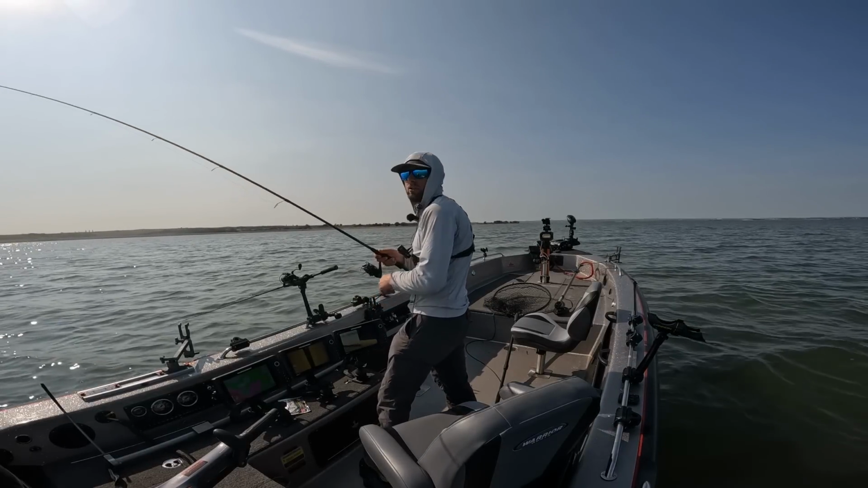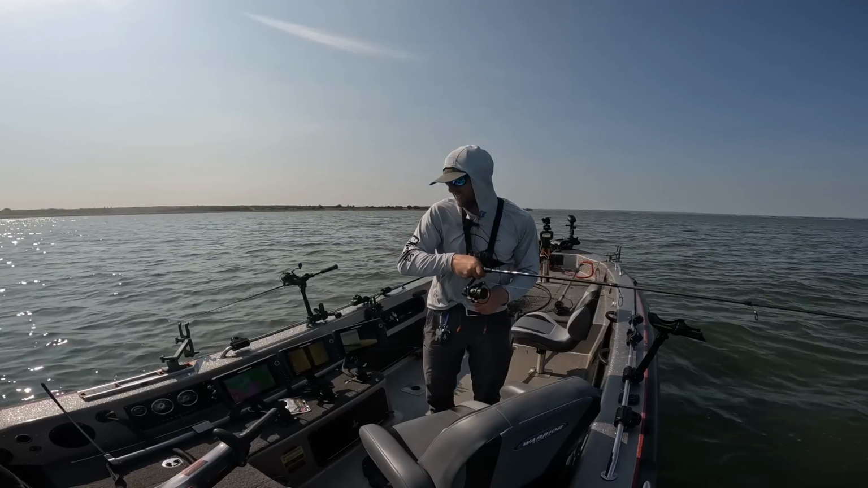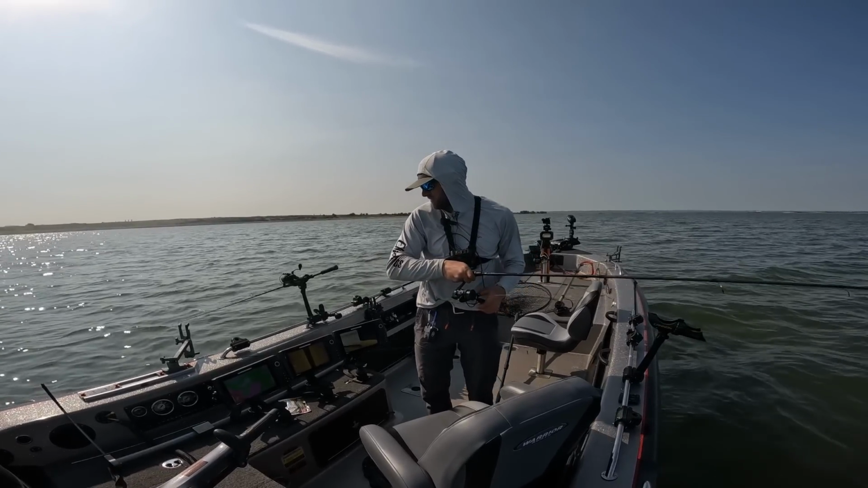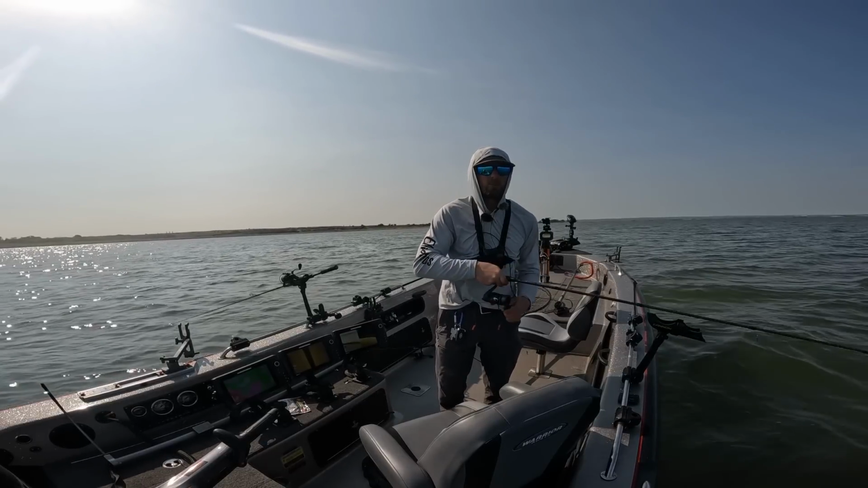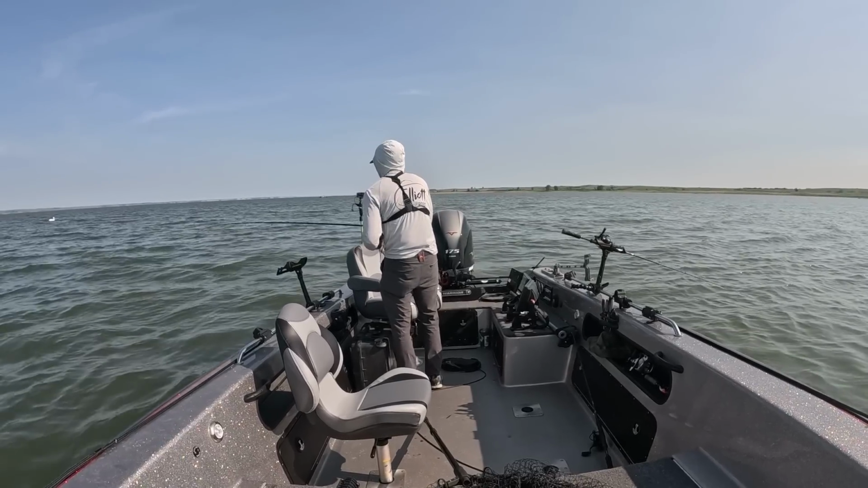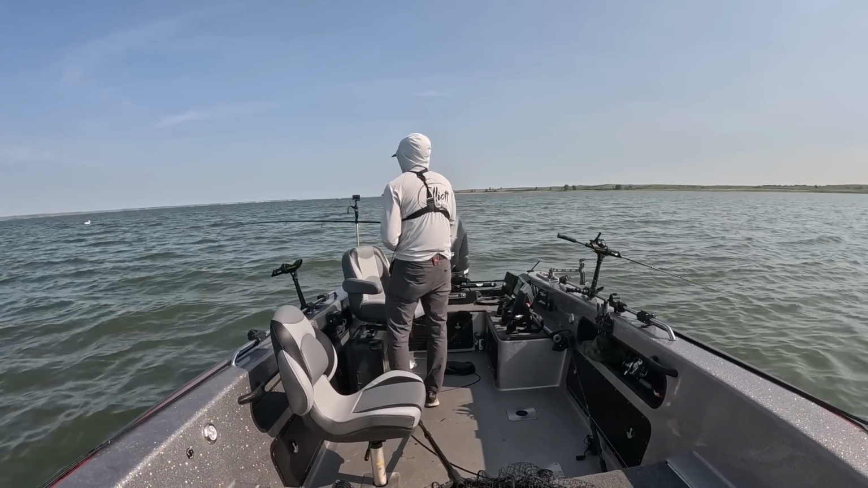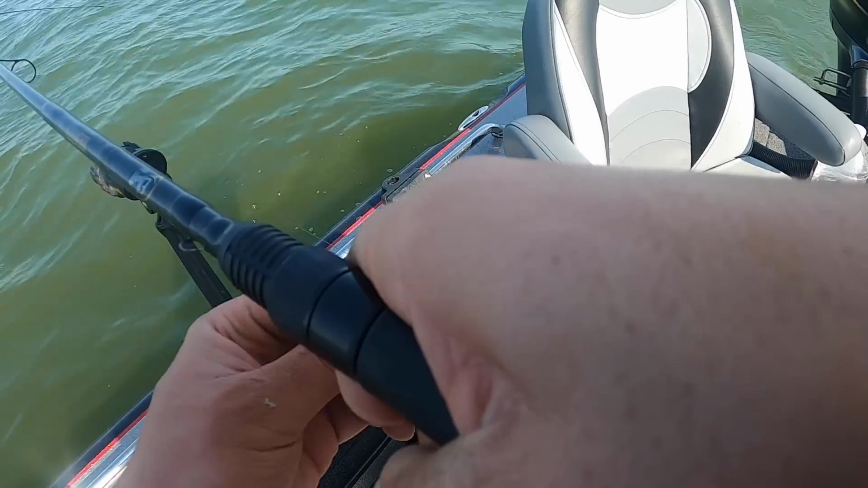Well, this might not take too long to find where we even want to start casting here. Because every time we come over a little point in here, it seems like we get a bite or a couple bites at the same time. We'll take them though, man. That is a good sign. And I probably went a little ways before I got into some fish.